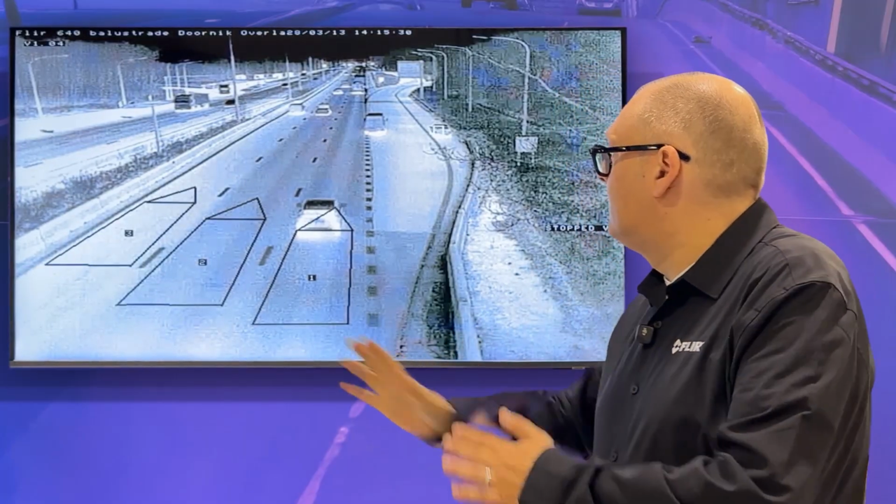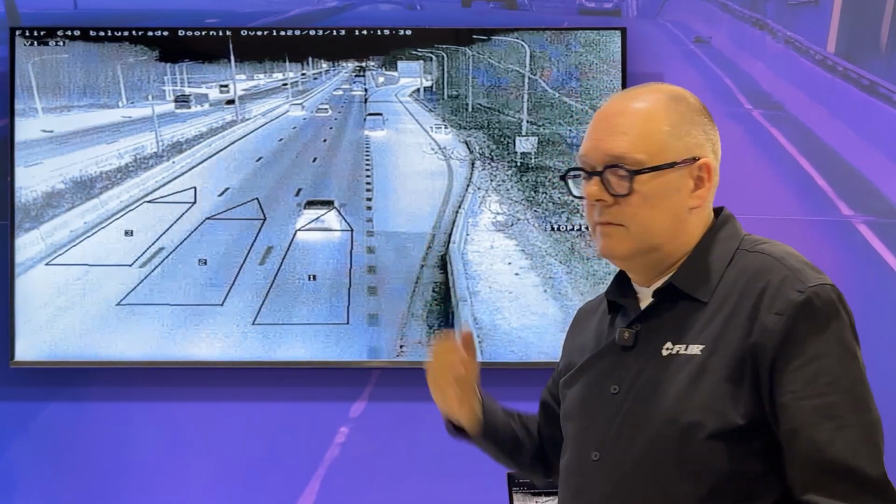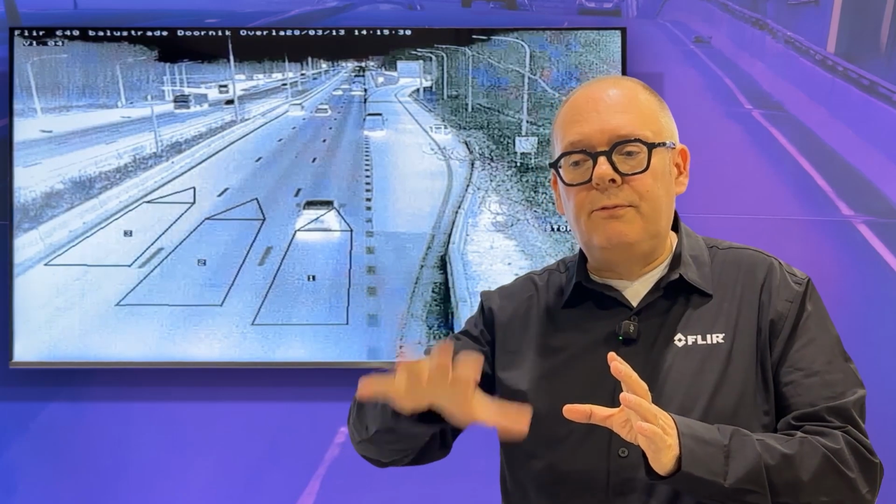What about electric vehicles? In fact, the explanation is very similar. Even though an electric vehicle can be exactly the same as the background temperature, an electric vehicle is made of metal, it's made of glass. You have your bumpers, you have your rubber wheels. So in the end, all of those materials will have a different way of emitting heat and reflecting heat. And this makes it always possible, also in case they have the same temperature, to still detect those objects in a reliable way.